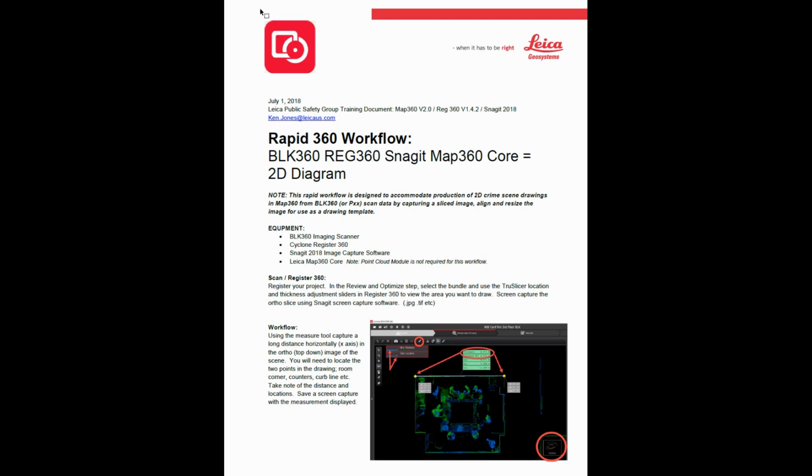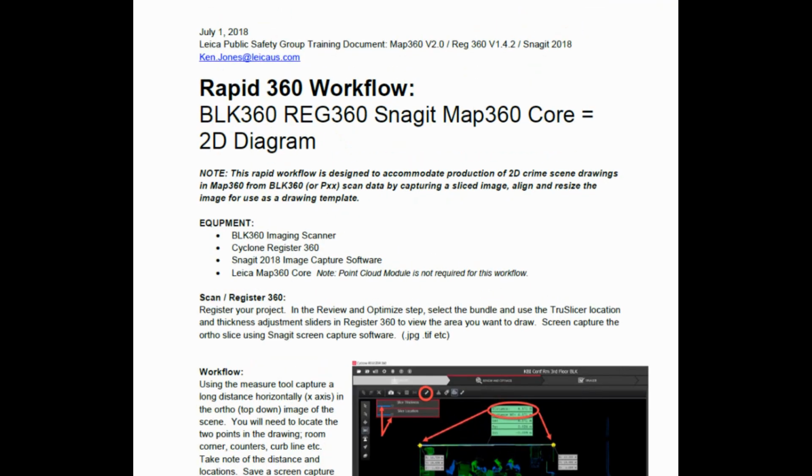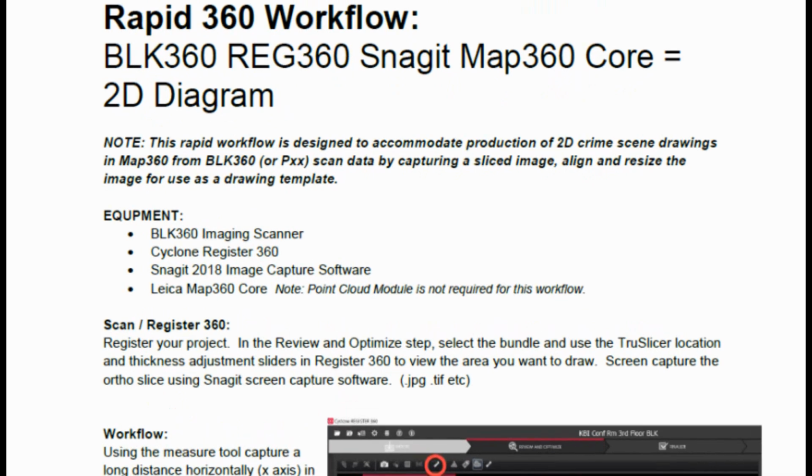So here is the PDF, the Rapid 360 workflow, that's designed to take you into a drawing for 2D from a point cloud or an image where you have a reference measurement. Essentially the equipment that I used in developing this was a BLK. We're using RTC data right now, but even P-series data will work.